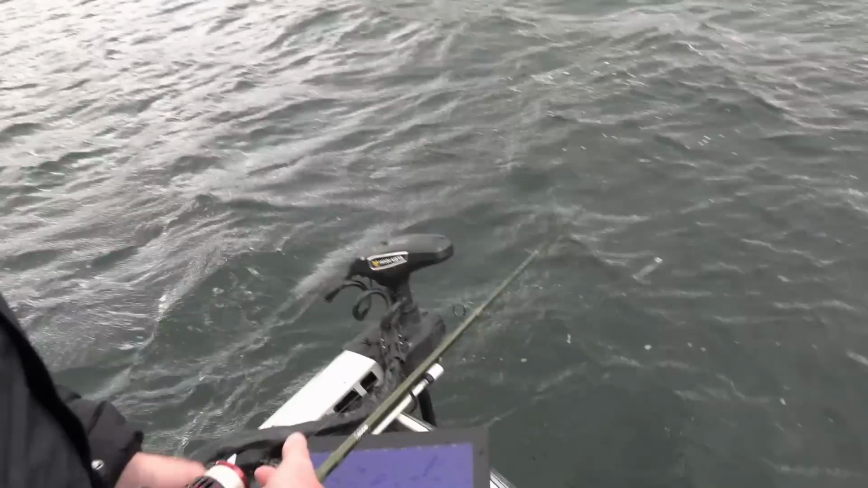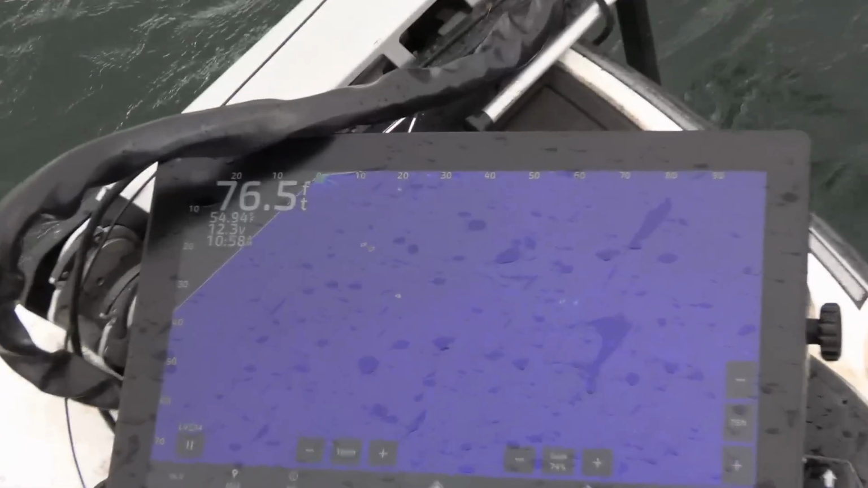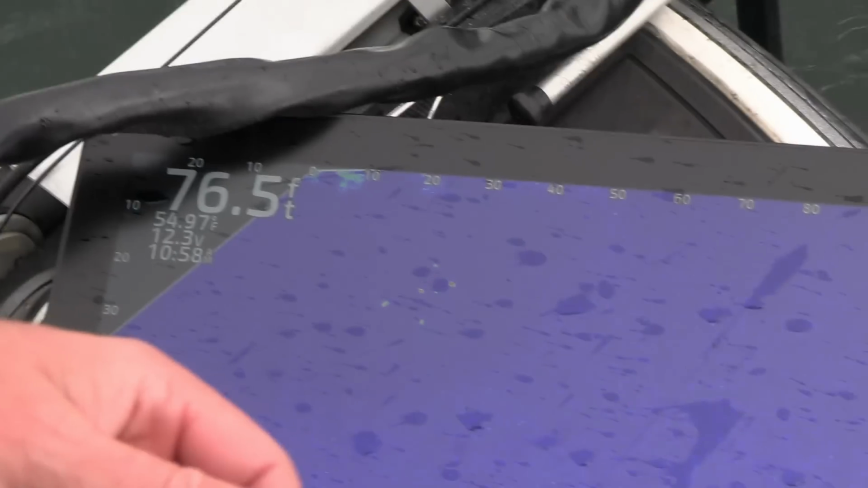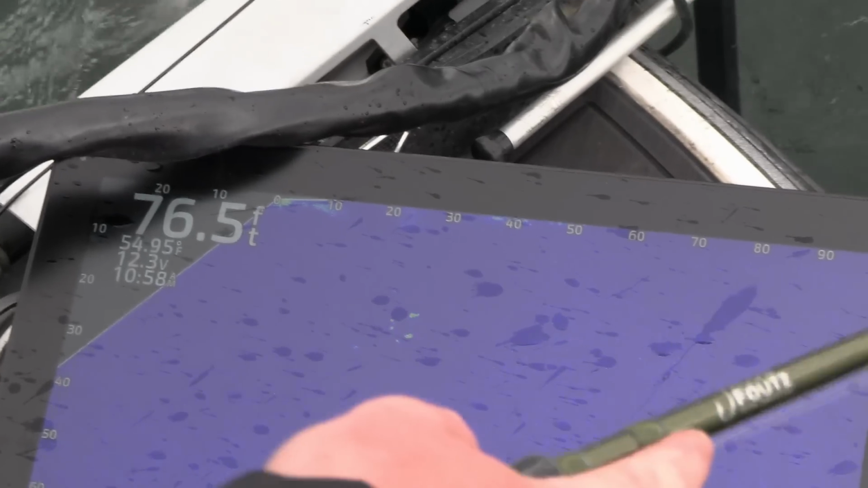Okay, it's very important when you got a group of that many, that when they start chasing your bait, you start taking it away from them as fast as you can, because it triggers something in them.